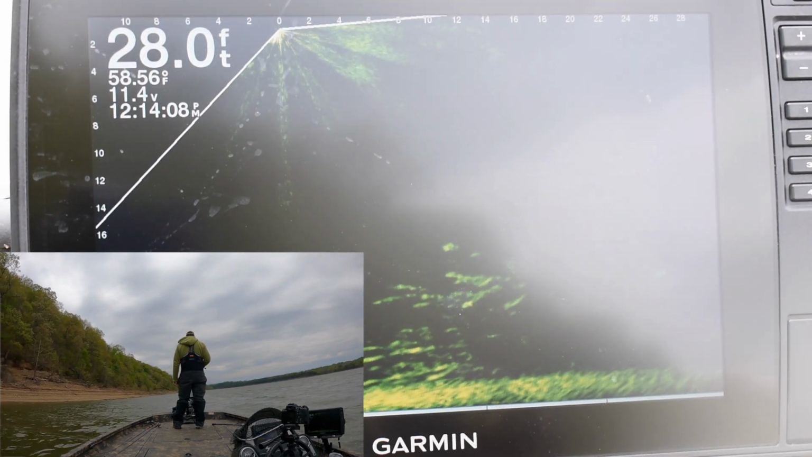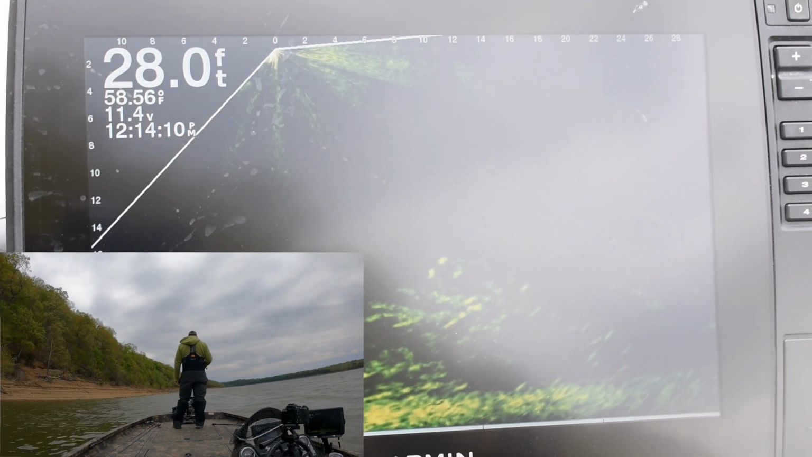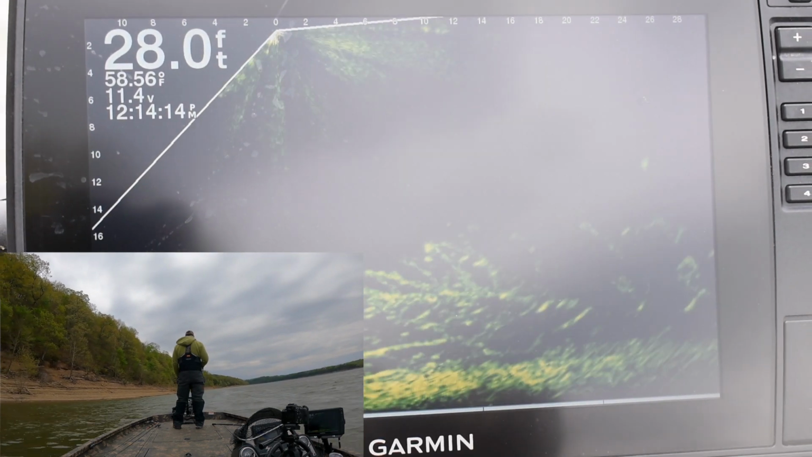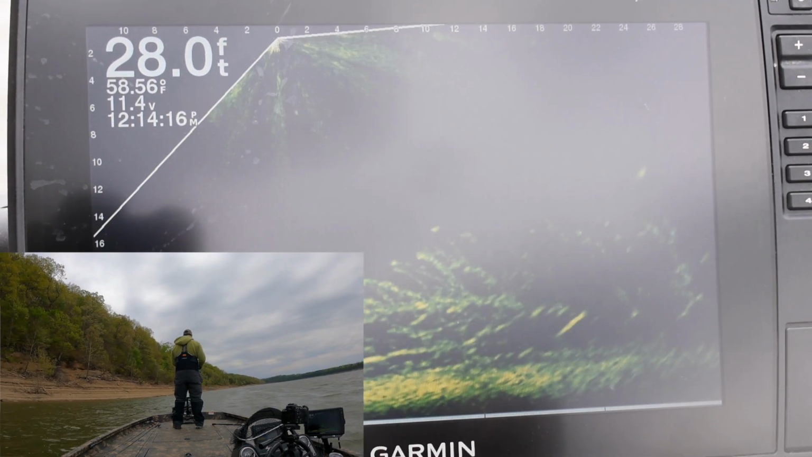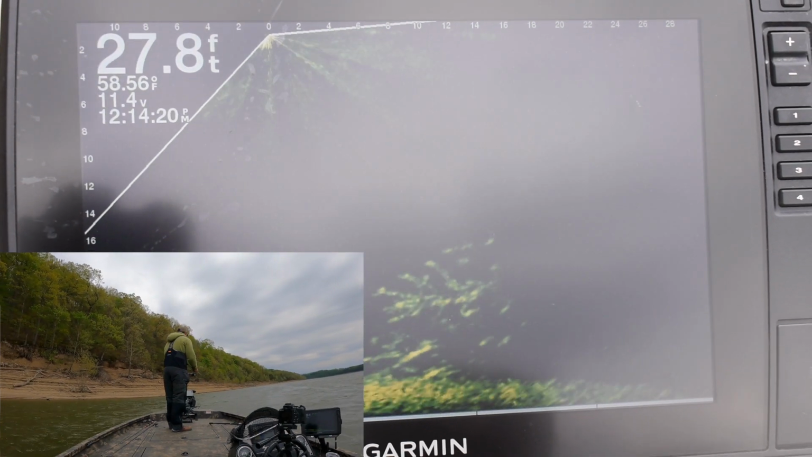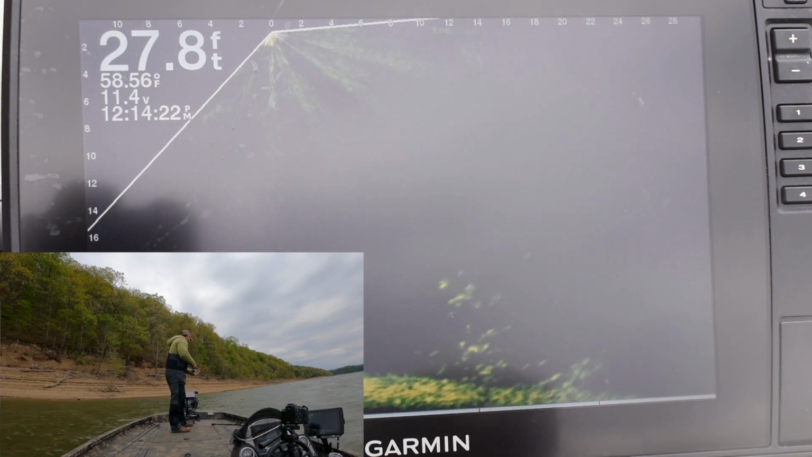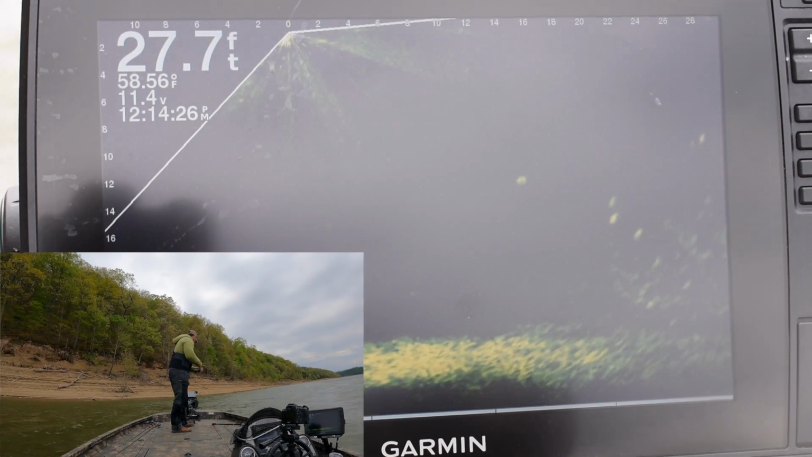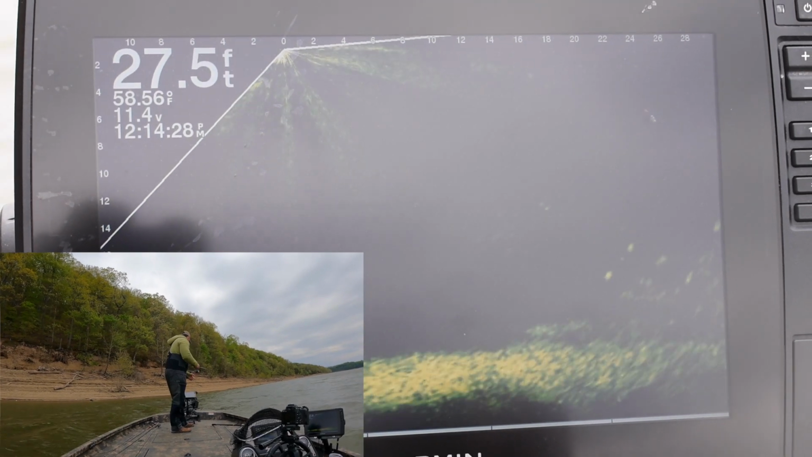So what I would use it to do is, of course, the Livescope would point and show me where this tree was. And then once I knew where the tree was, because I didn't have to drive up and throw a buoy marker down on it, I could see it out there in front of my boat. The only problem was the wind was going sideways and forward and behind you. It kept wanting to move.